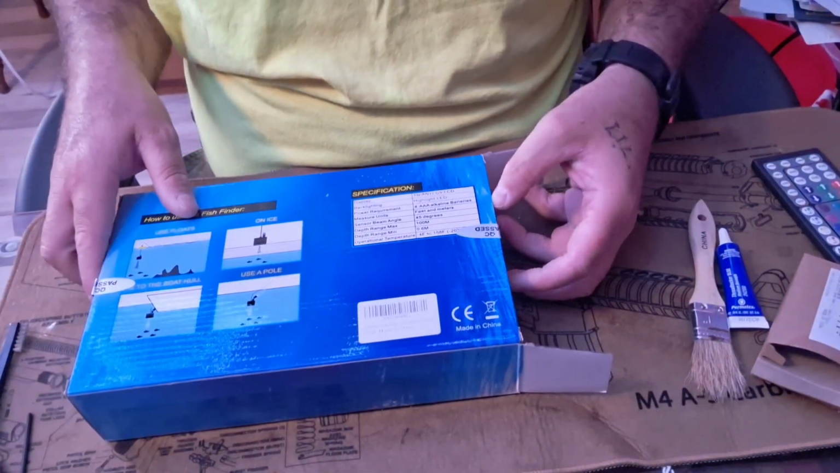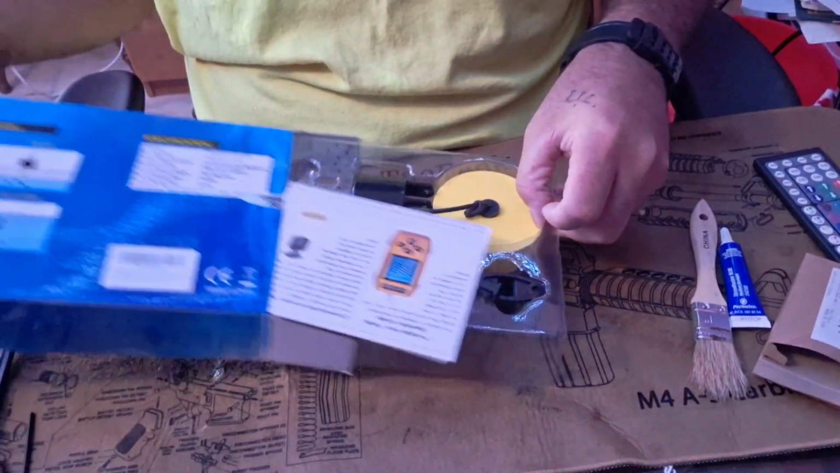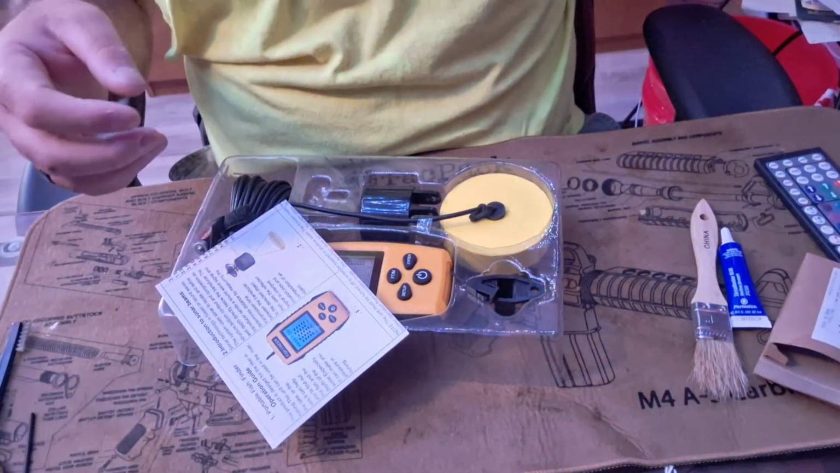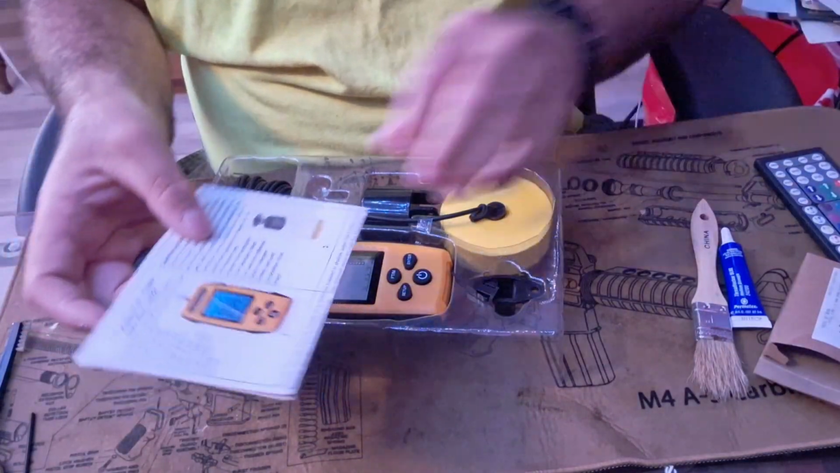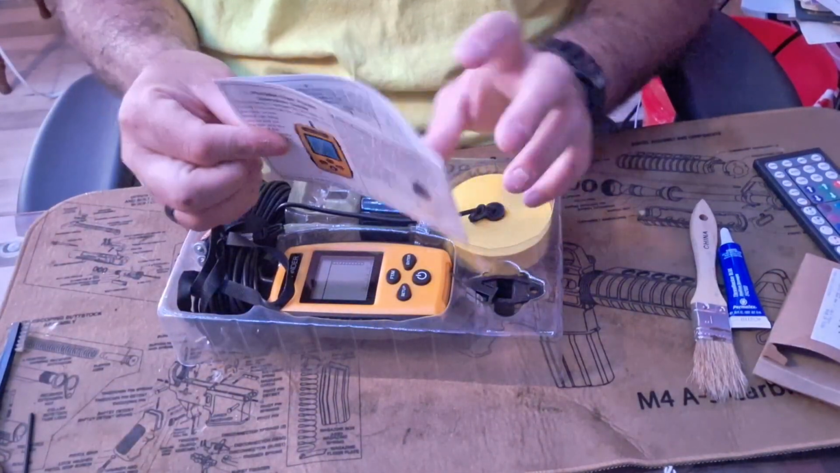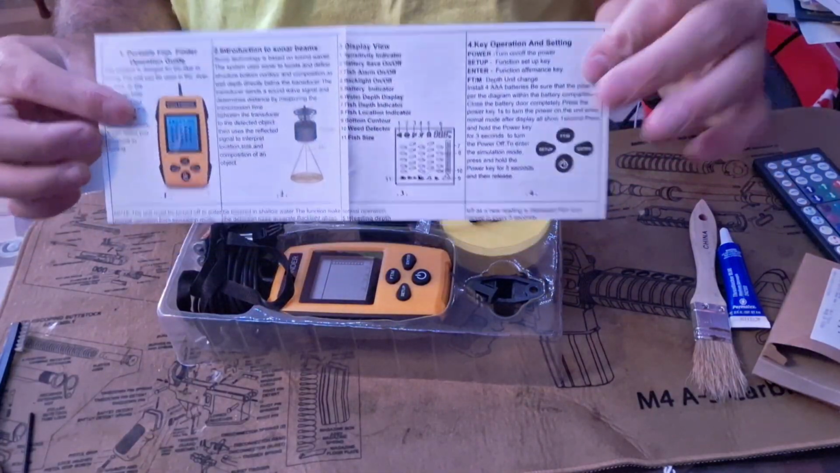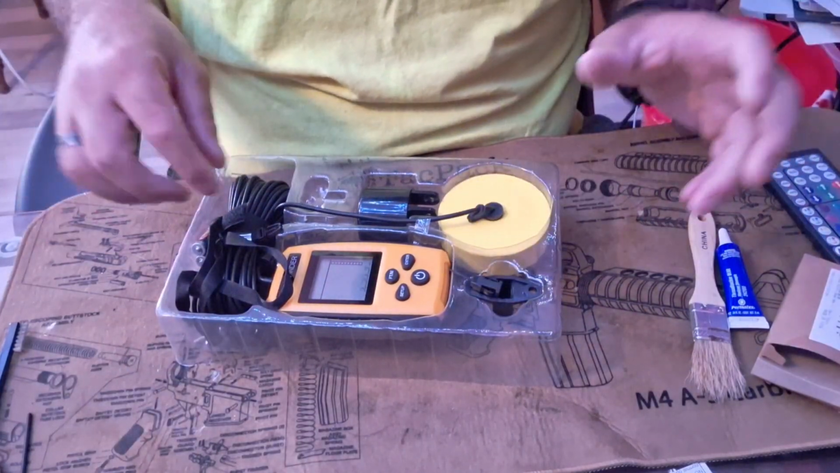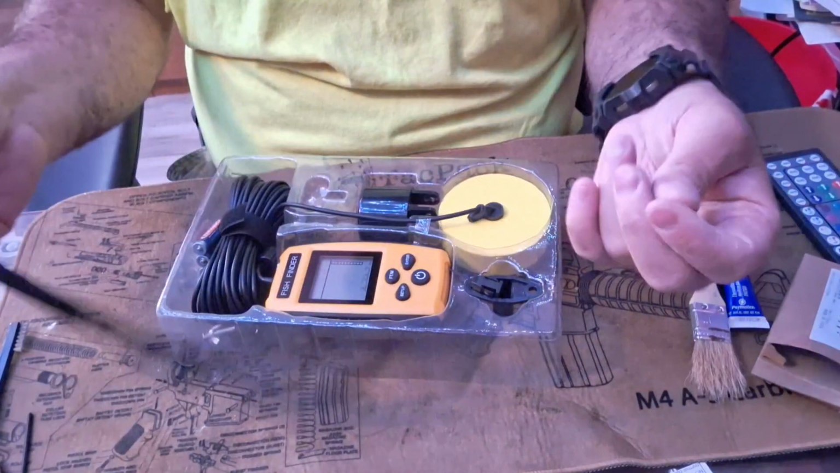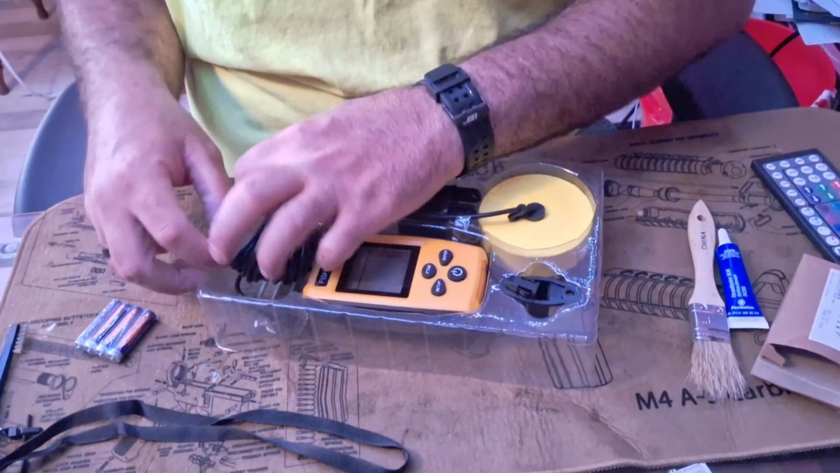Nothing on the back, nothing on the ends. Let's get it opened. So first off, let's get rid of this. There's nothing left in the box. We have the Destruction Manual. We obviously don't need to read this. We're men and women. We don't need to read it. So it has, this is the neck lanyard. This is the cable, transducer cable.